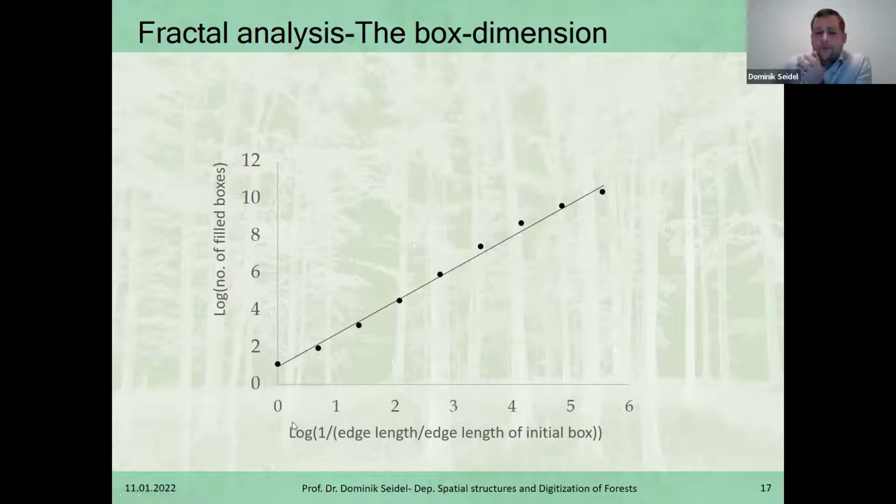And then you show this in a logarithmic scale on the x-axis. And on the y-axis, you just show the logarithm of the number of the boxes that you needed. And for a tree like the one I just showed you, you would get this kind of data. You would get an almost perfectly straight line of points showing you basically the number of boxes needed over the size of the boxes. And in this case here now we would have the small boxes on the right. We need a lot of small boxes and just a very few of the larger boxes.